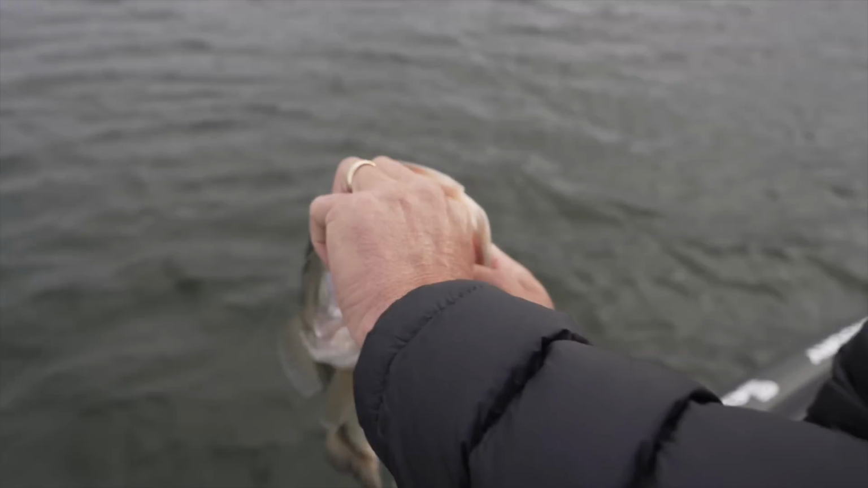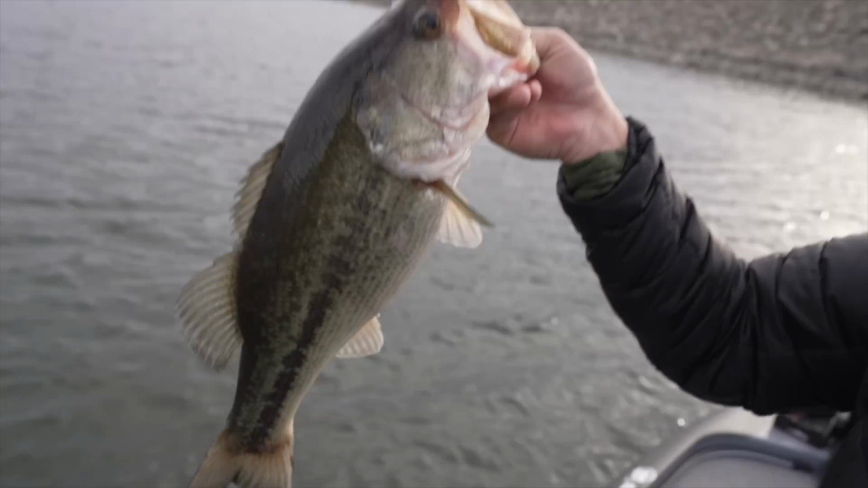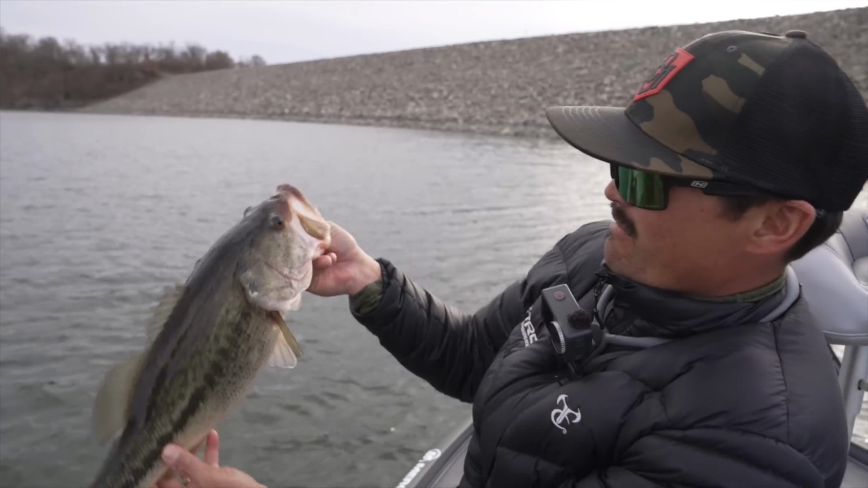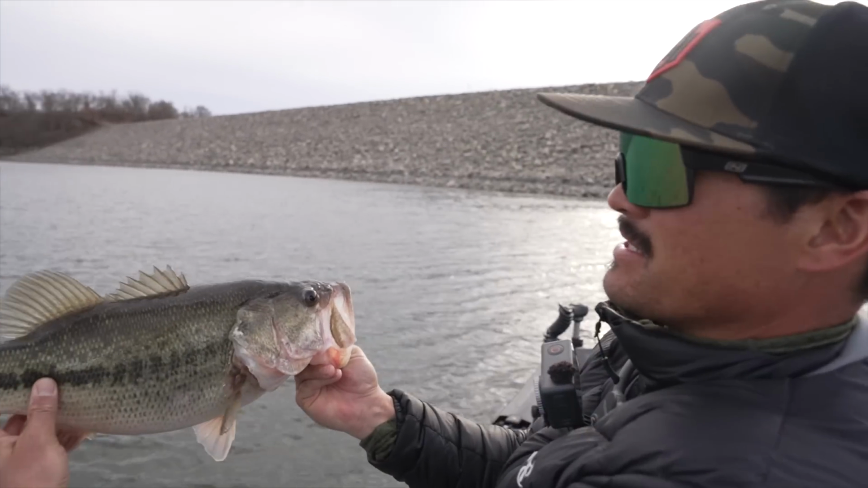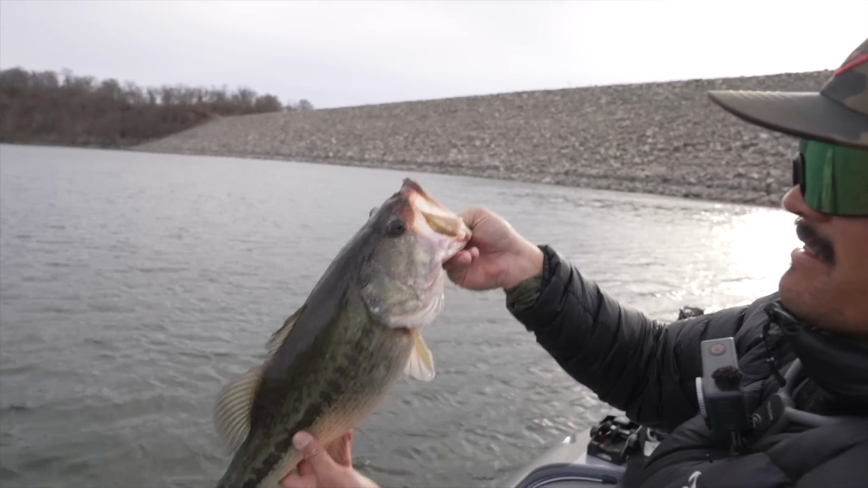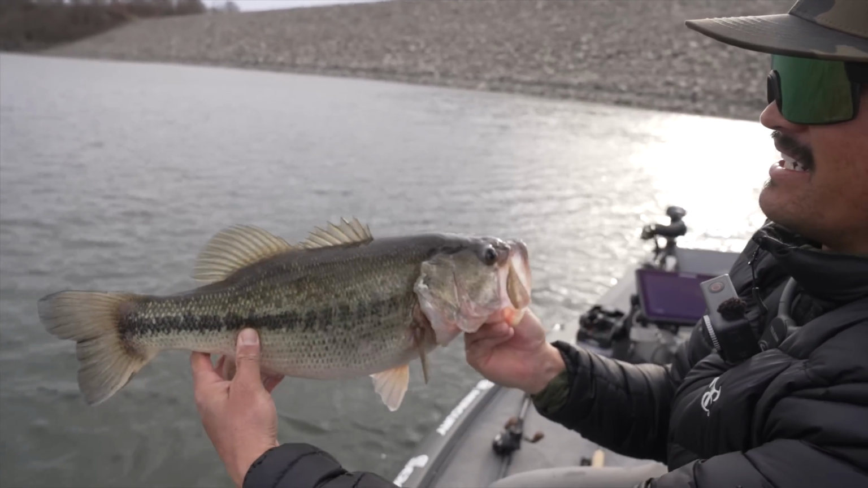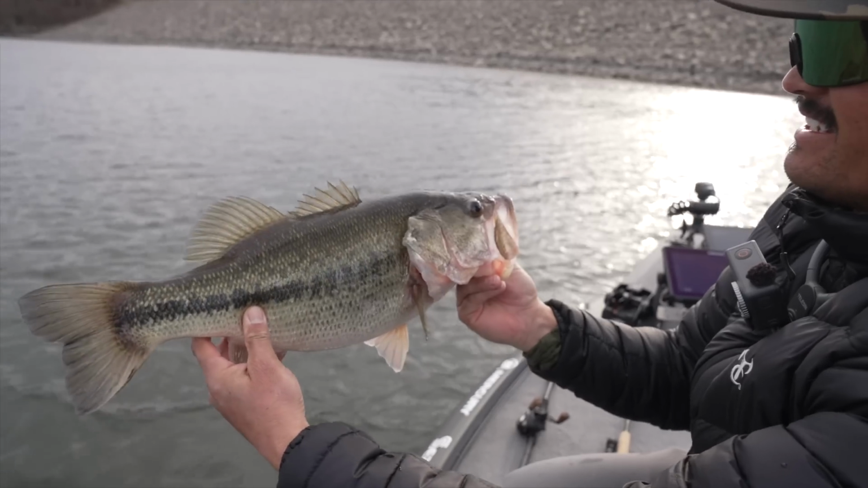Gonzo, the little minnow. I'm gonna put this one in the box real quick. That was freaking cool. 4 of them were just chilling there, not even moving. And that one blazed up and got it. It was sitting here like this and it went, I see it. Got it. 4 of them just chilling on the dam. Eyeball catch.